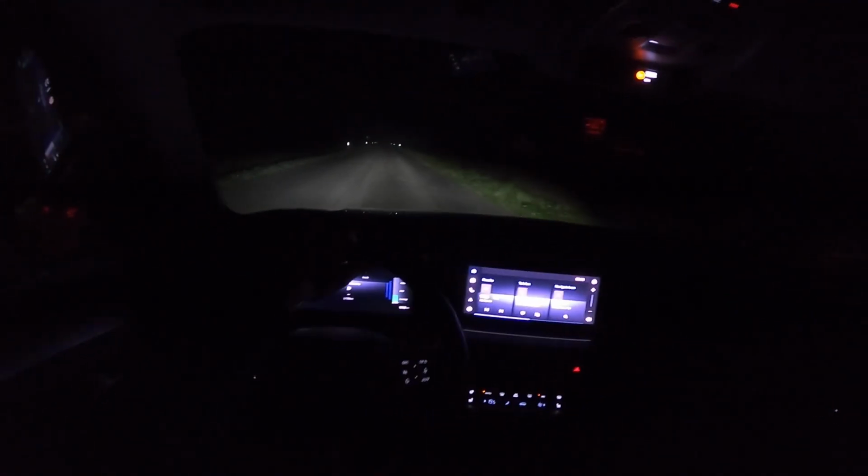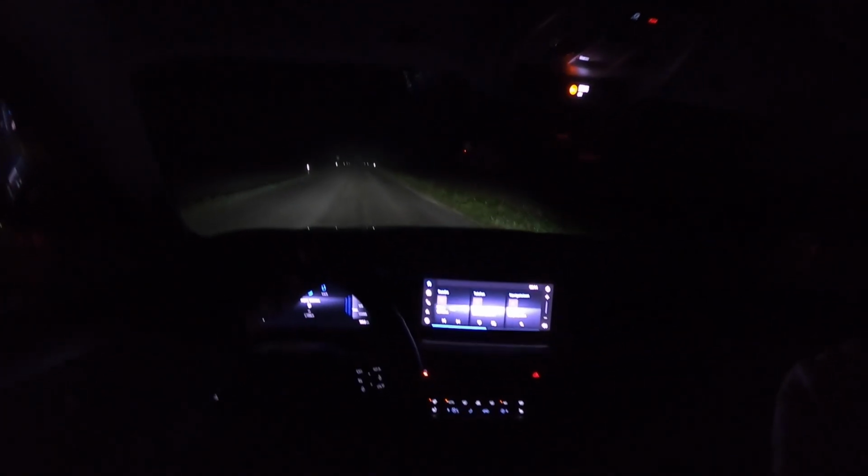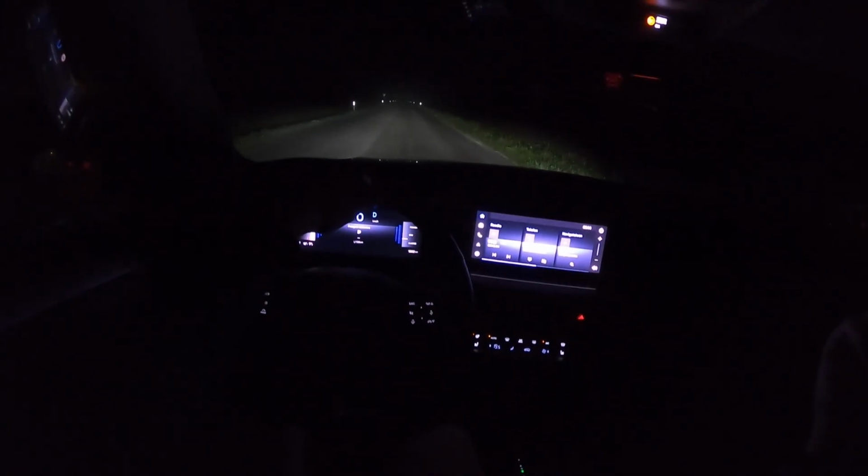Let's do a little night acceleration. I won't turn off the AC because otherwise the windows will get foggy, but let's hit it.